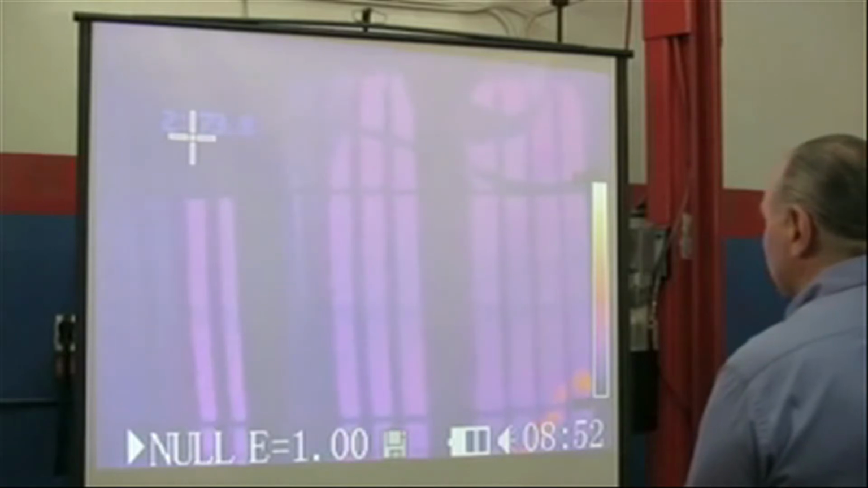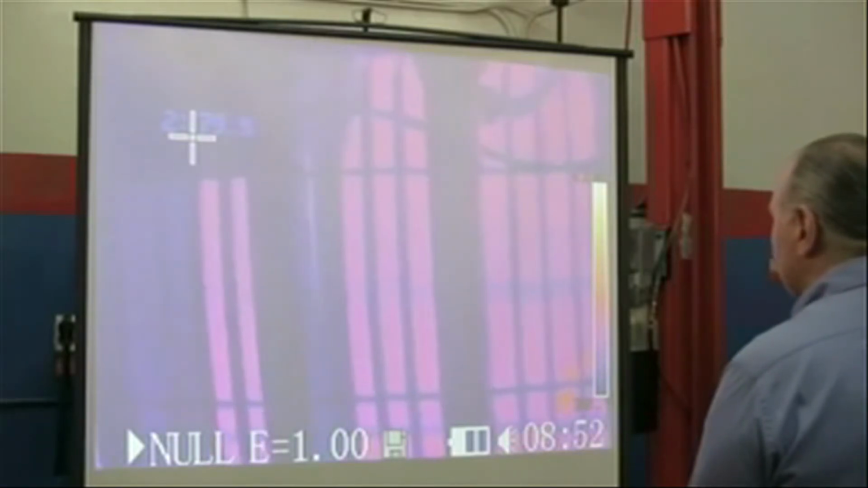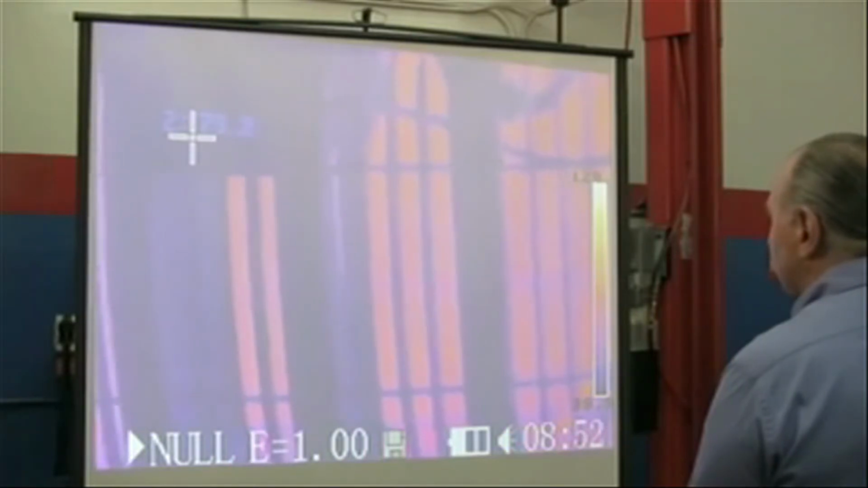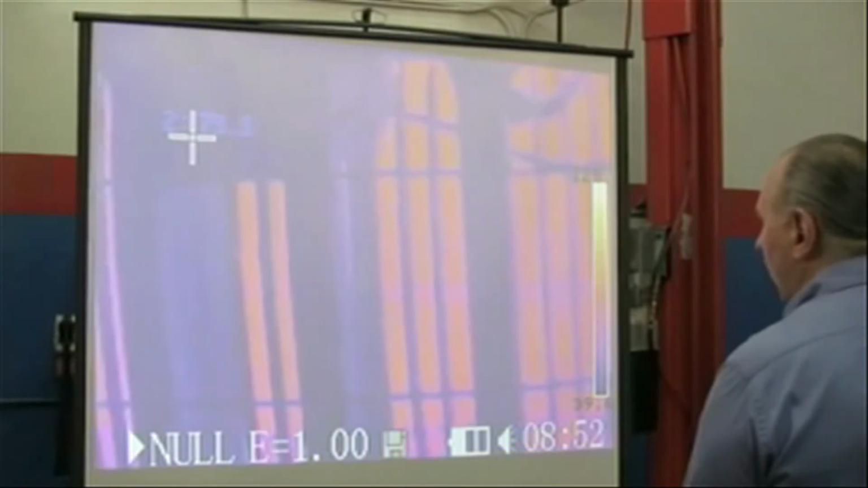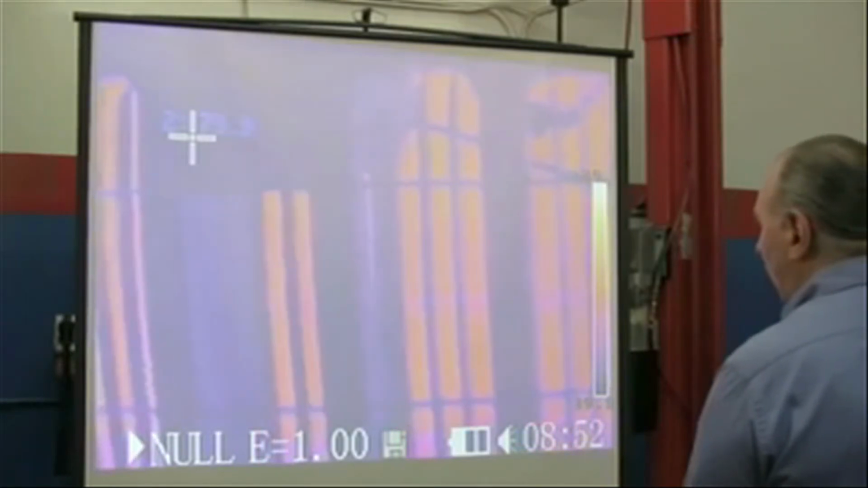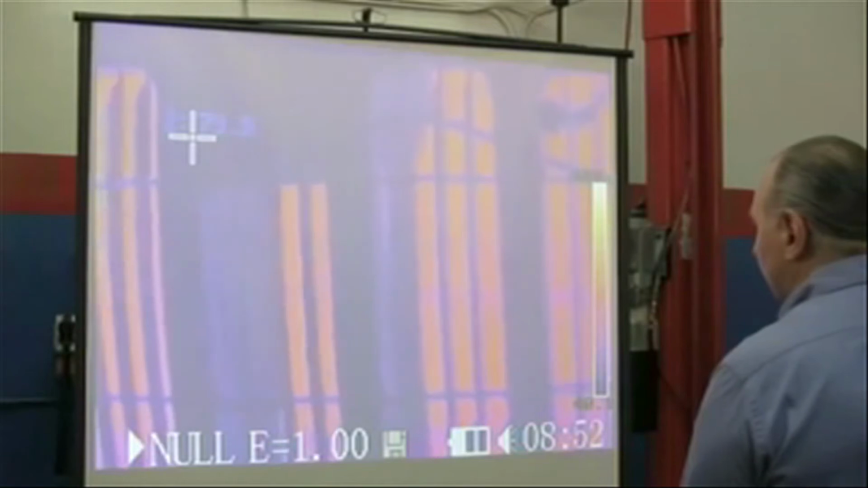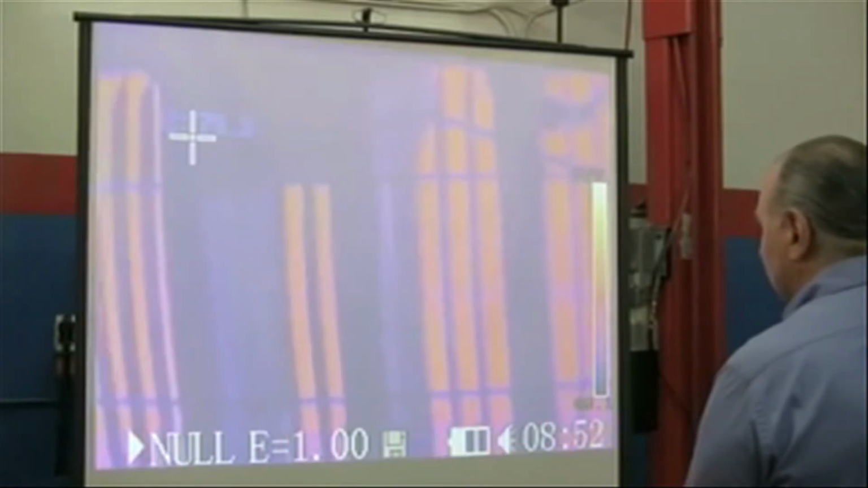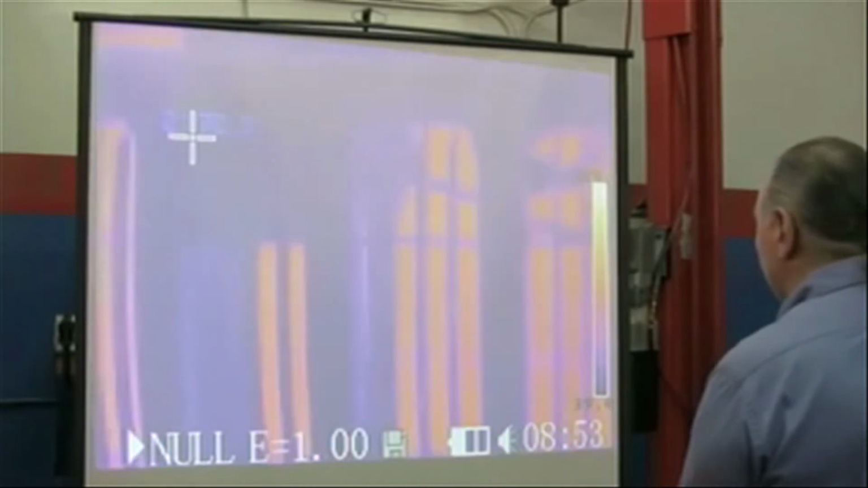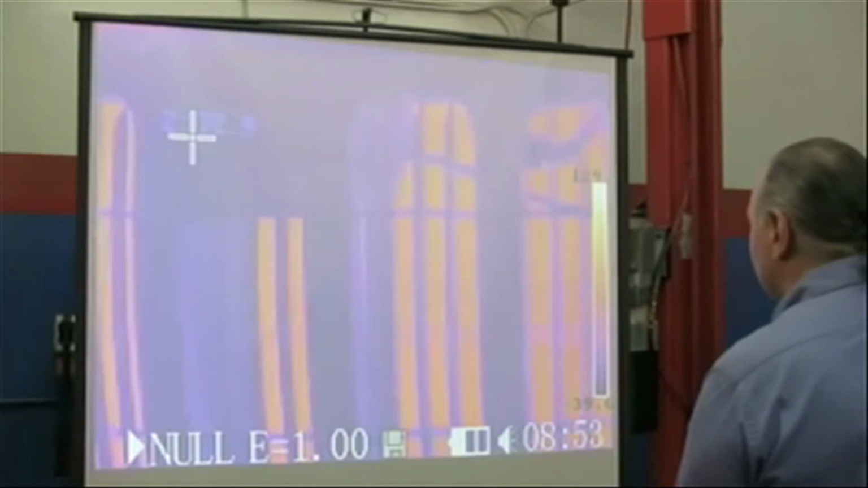Okay, now you can hear the clutch went on. You can start to see the purple is getting lighter. It's going to go. You can start to see the tubes. It looks like an orange, purple-orange color. And now it's going to turn into a bright, like yellow type of color, or white color. Sorry about the unsteady hand here.